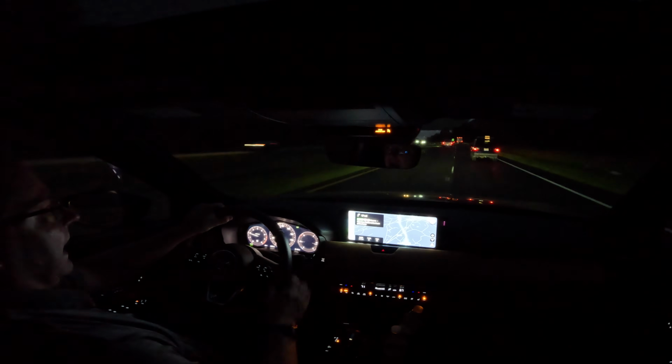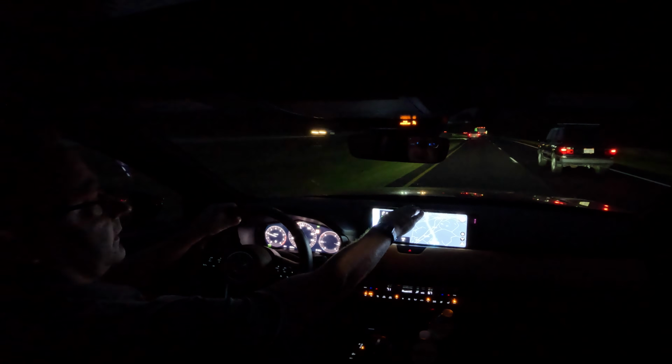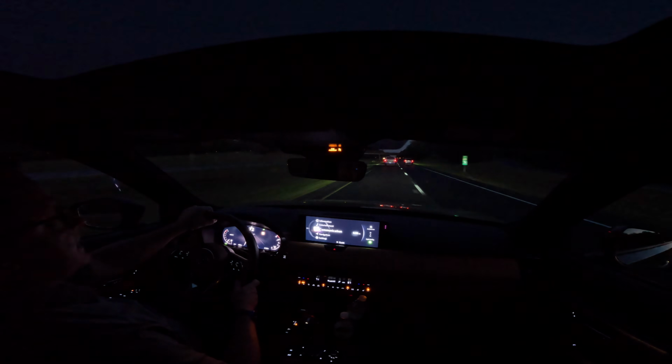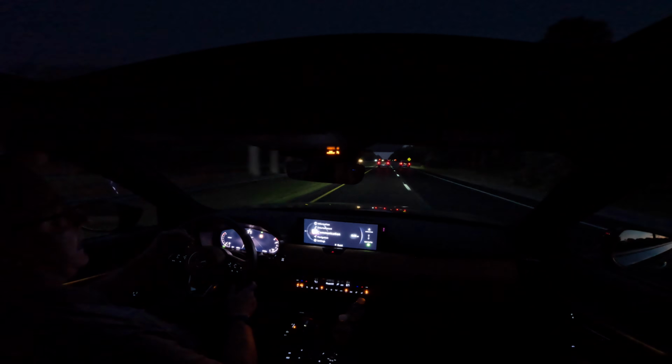And then I have a lot of good window space right here. It's a little bit thin between this display screen, the 12.3-inch screen, and the rear view mirror. But overall, it's very good visibility out the sides here. You can tell Mazda takes a lot of care in putting the best safety features out here for people in easy ways that you can tell.